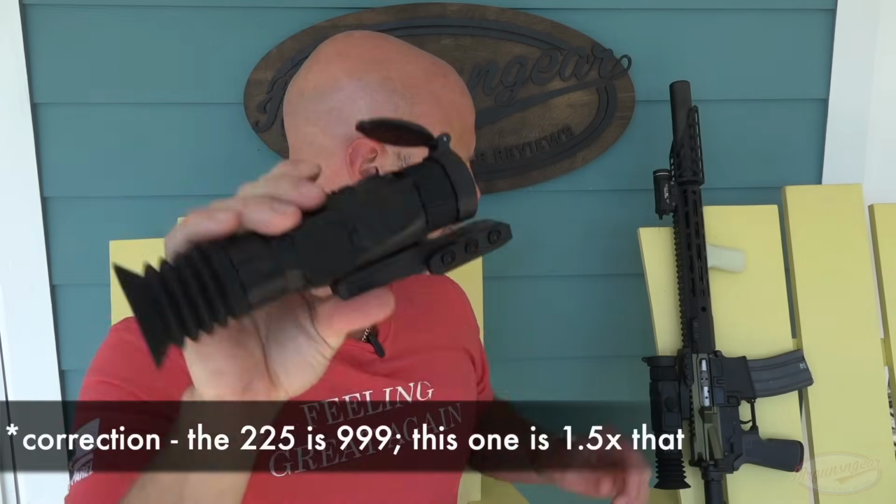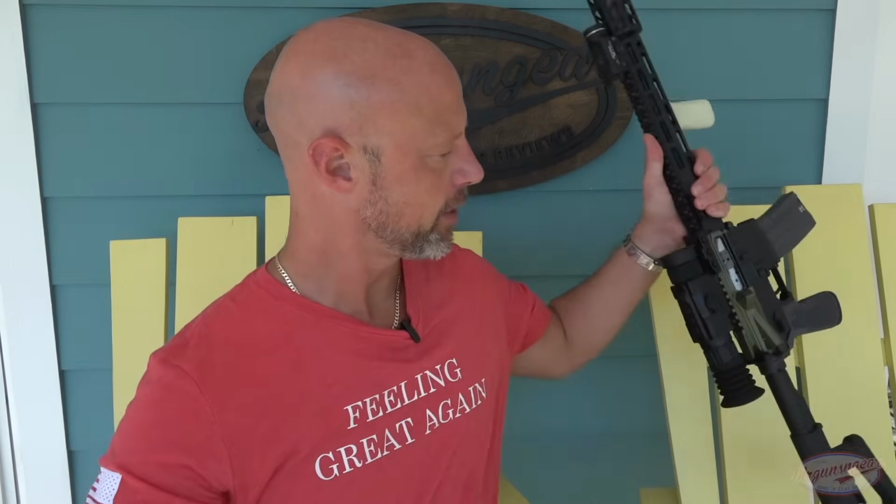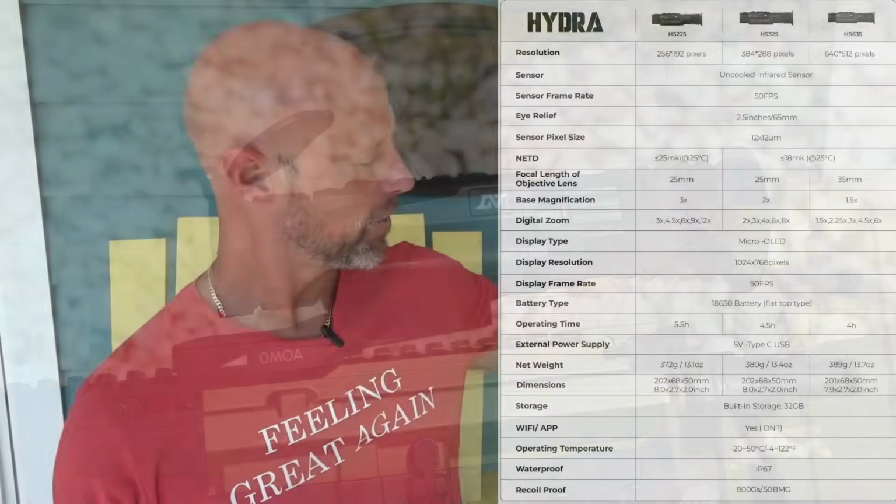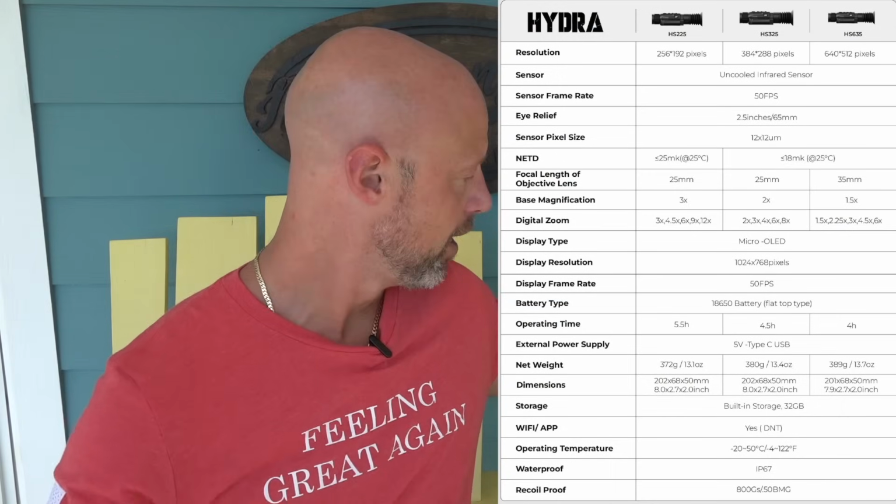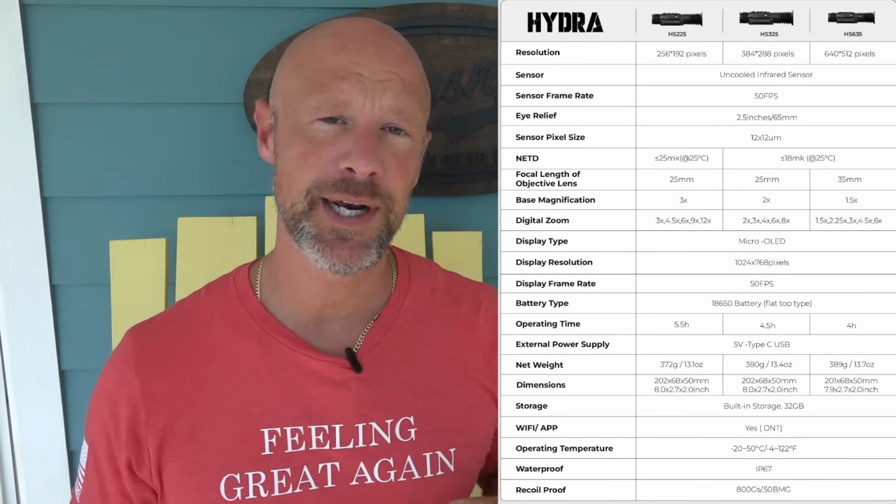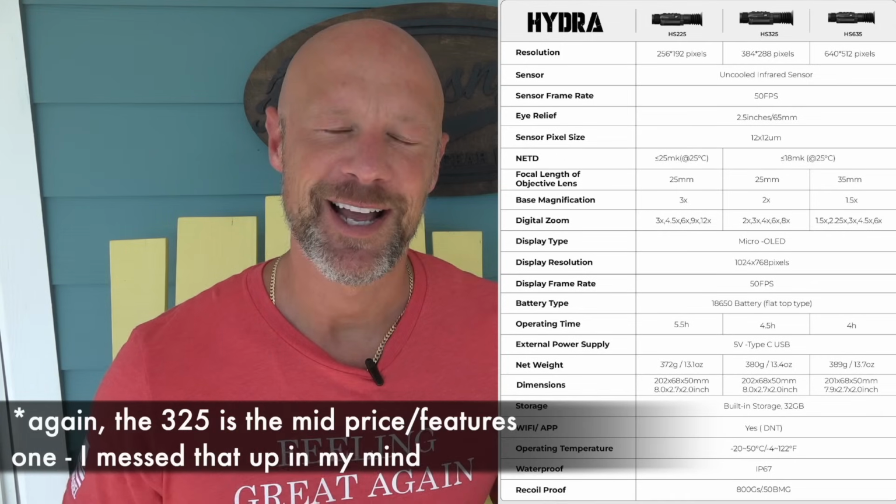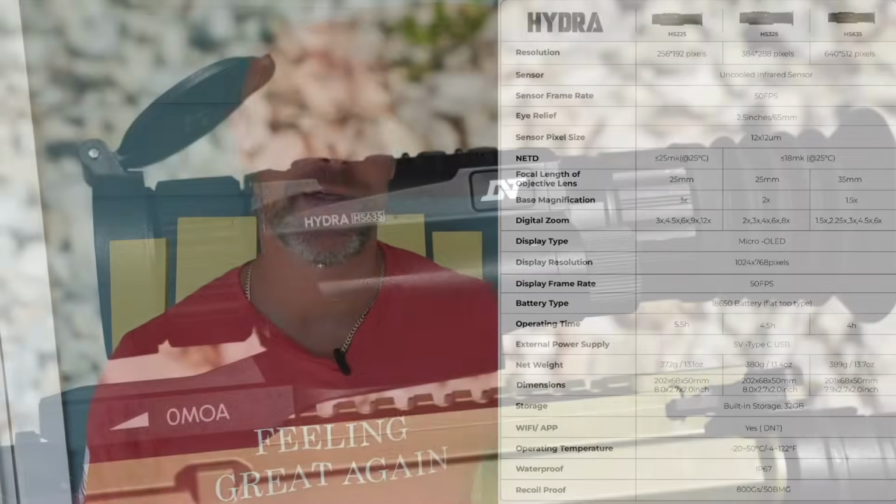This is the HS325. And then we also have this guy here that you've seen some shooting with. You've seen shooting with both probably at this point, but this is a 635. That's the higher end of the thermal spectrum in the Hydra line. There also is a mid one. I don't have that, but I think we can guess, just basically looking at the different images that you guys are going to see throughout this video, how they will perform.